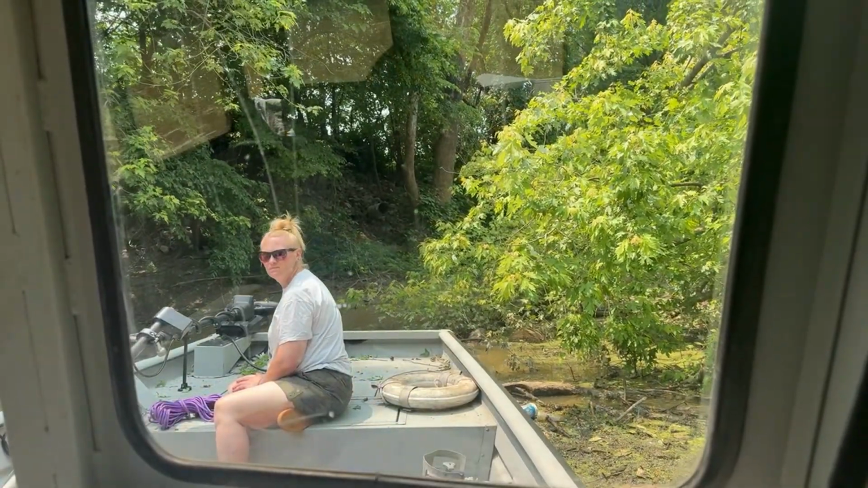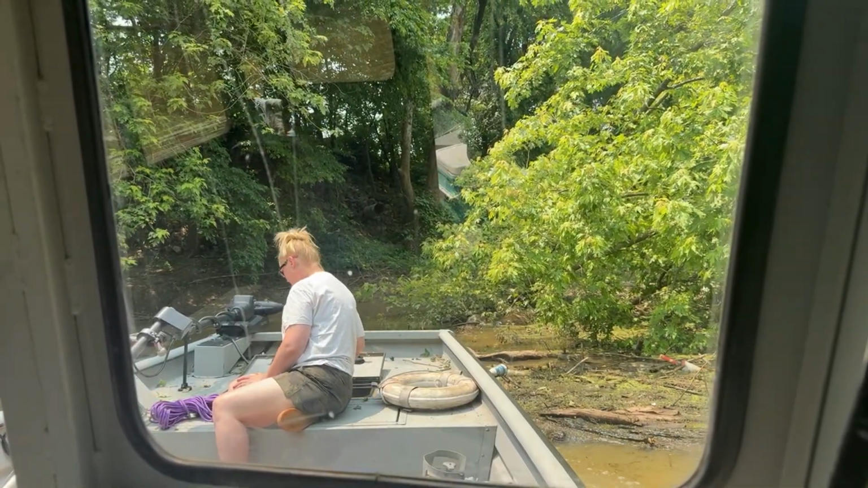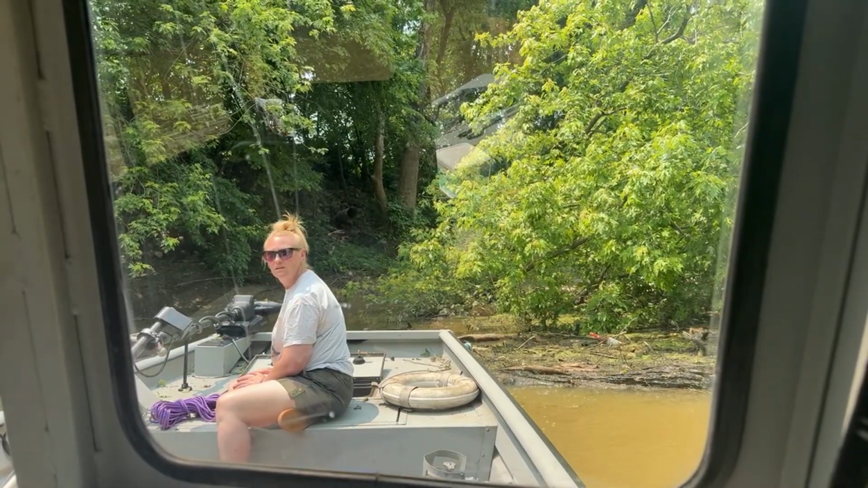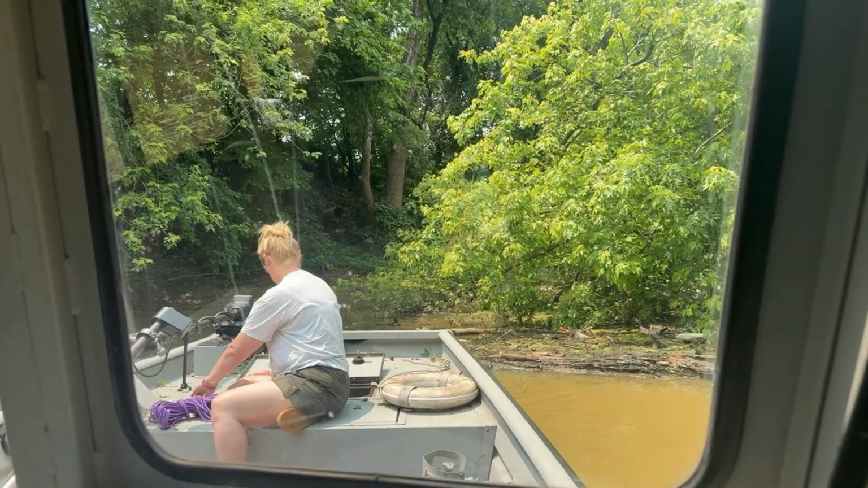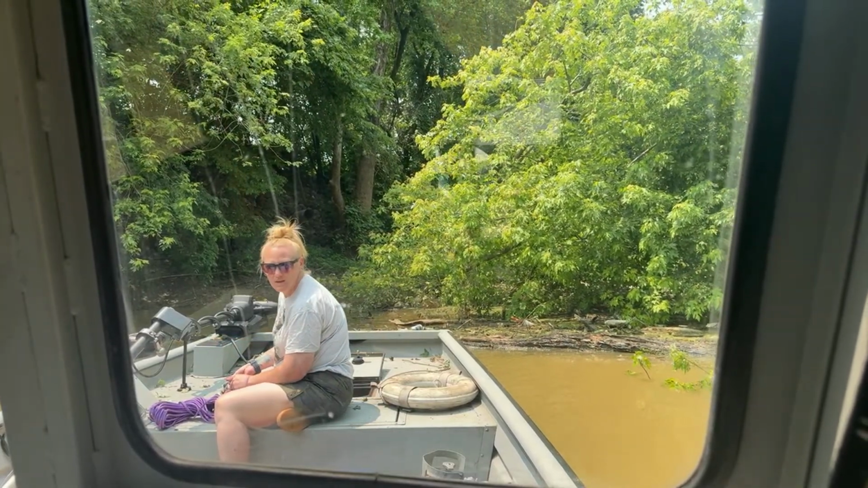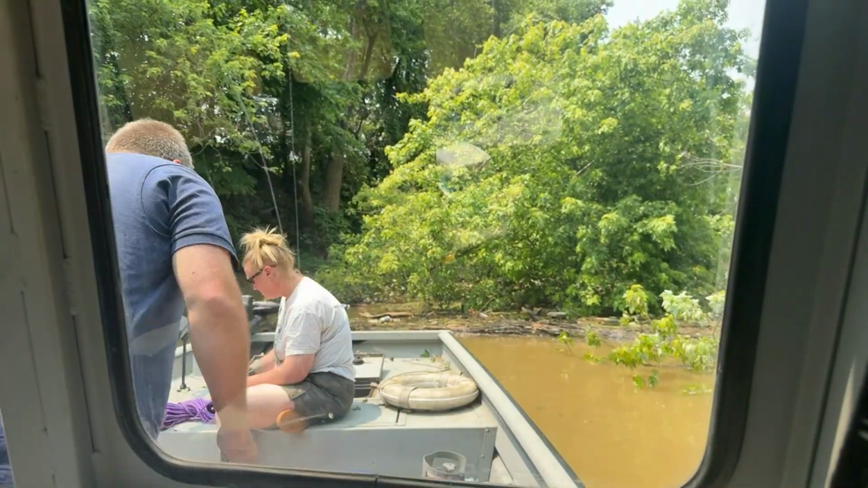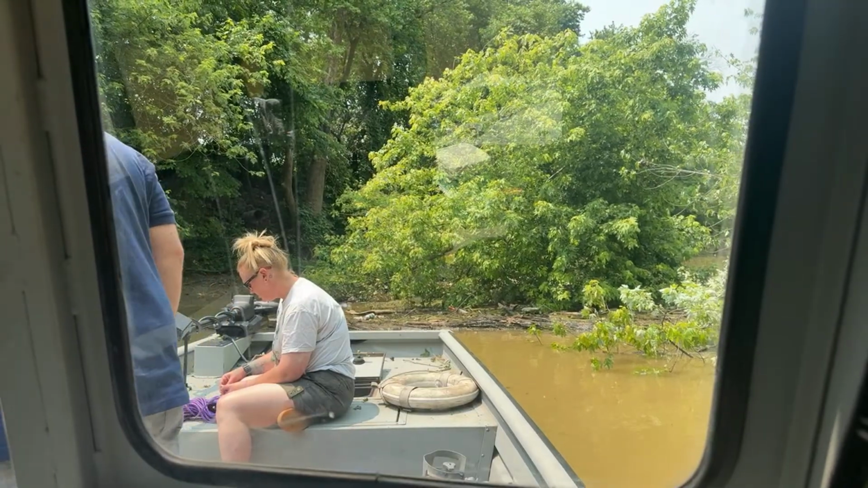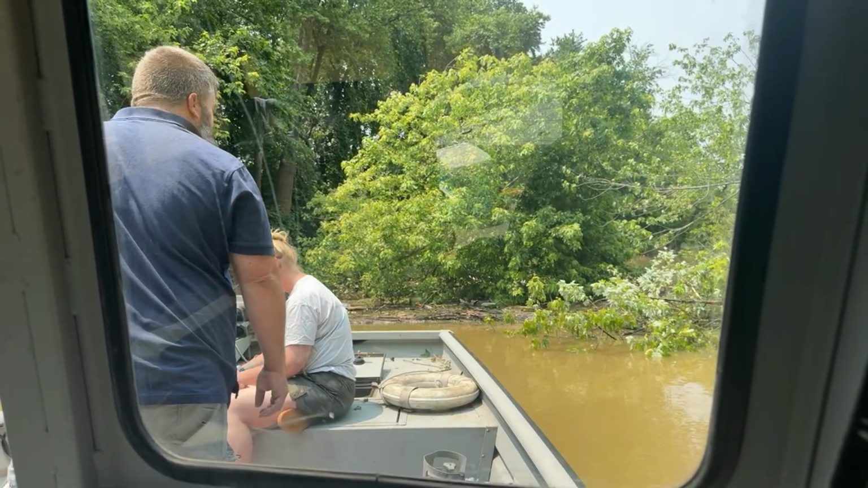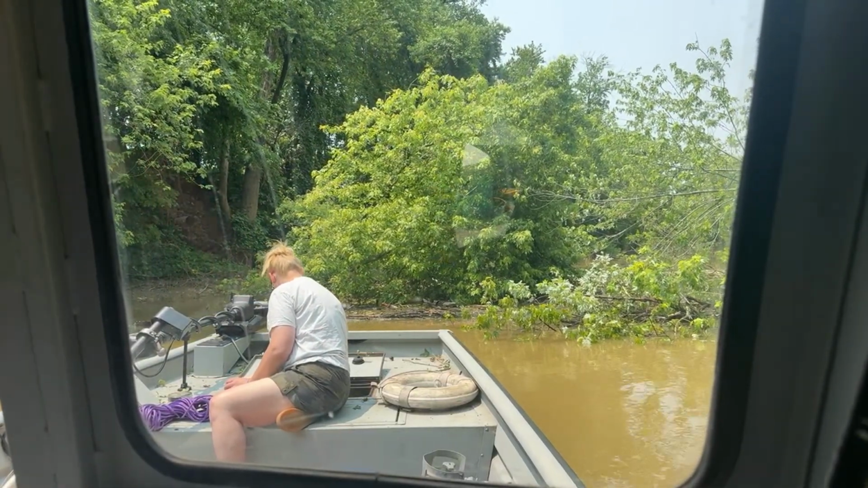Take the anchor. You have the anchor? Just take the anchor and throw it around it. I'll try to see if I can pull it that way. Where is our hooks? We had 16 hooks and not one of them is in here? Yeah, I guarantee you that catfisherman is pissed off at me.